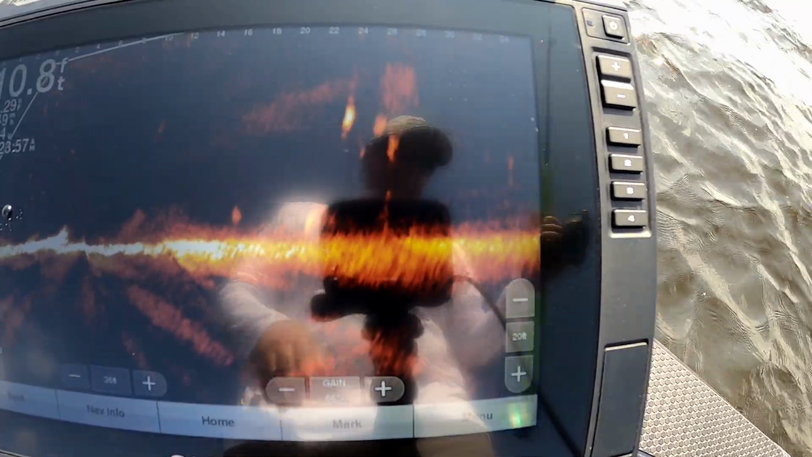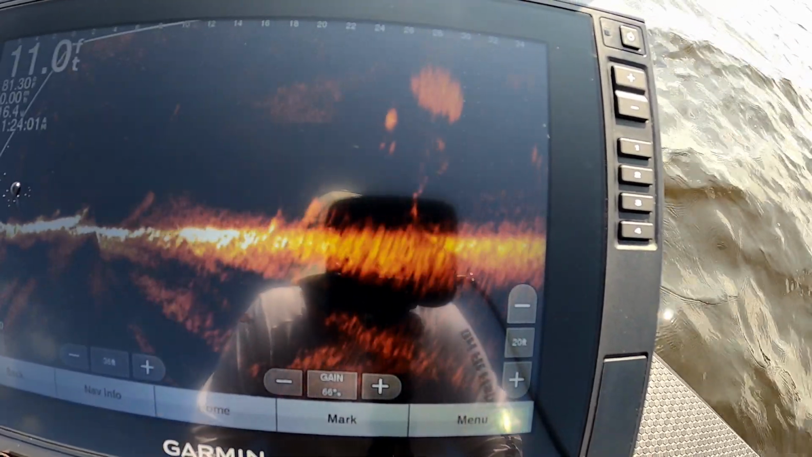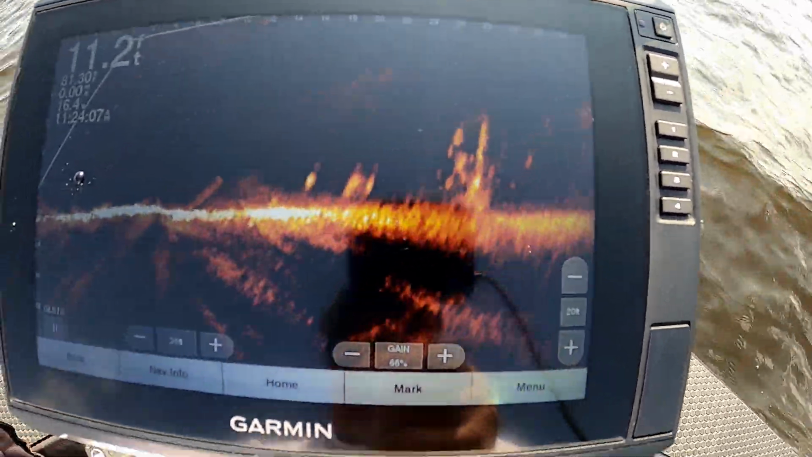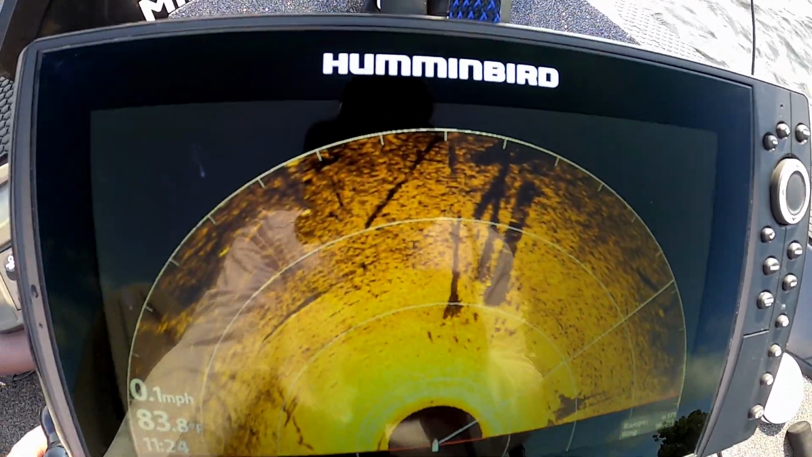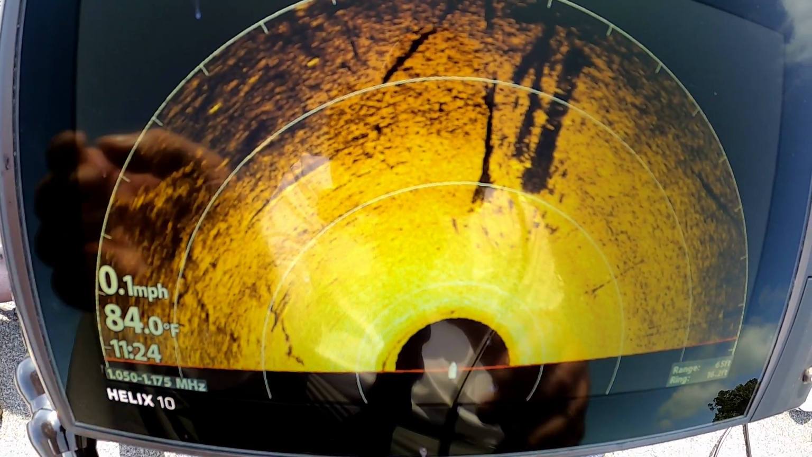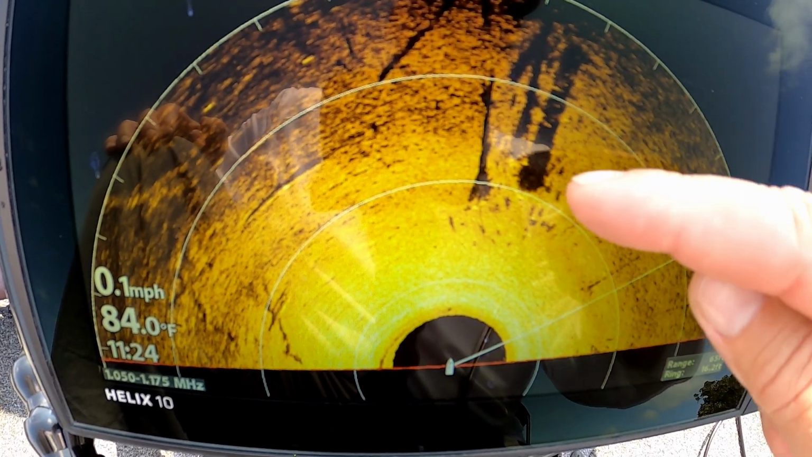So what I'm going to do, guys, is I'm going to go back down here to this 360 and move y'all again. Alright, you can see the little shadows when they came off of that stump.